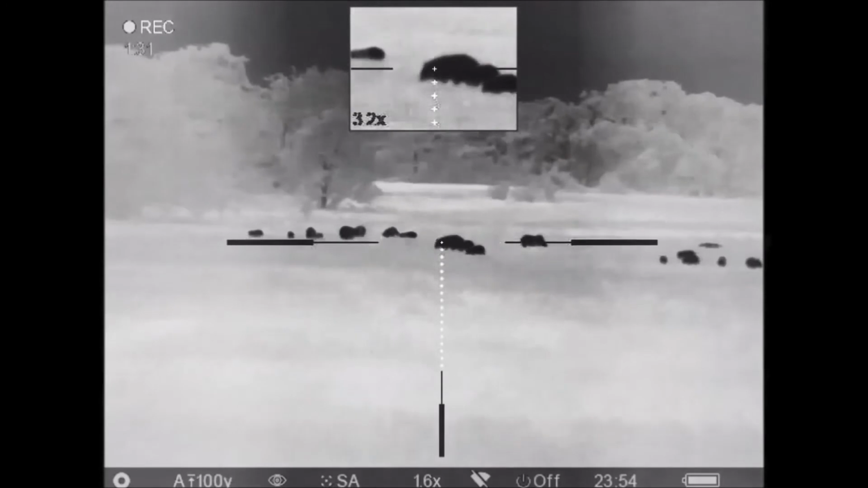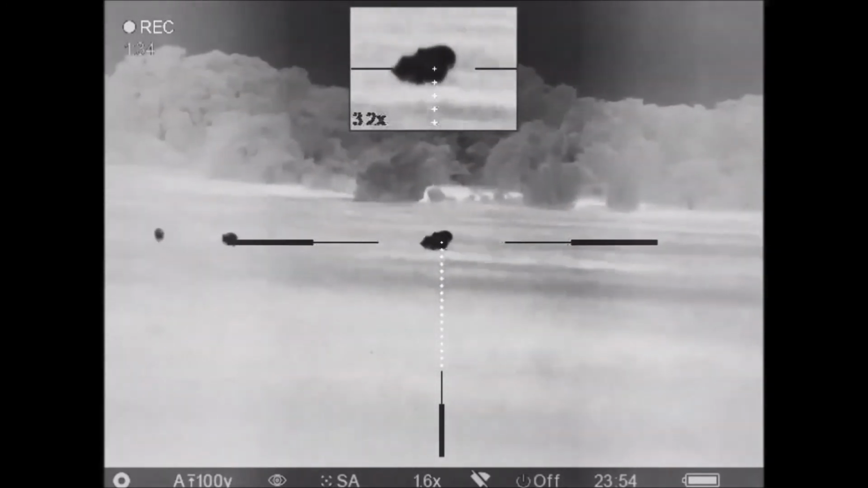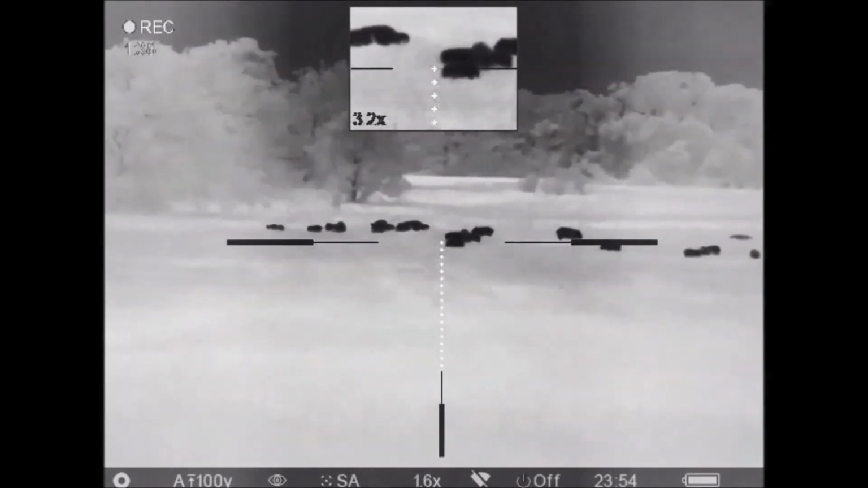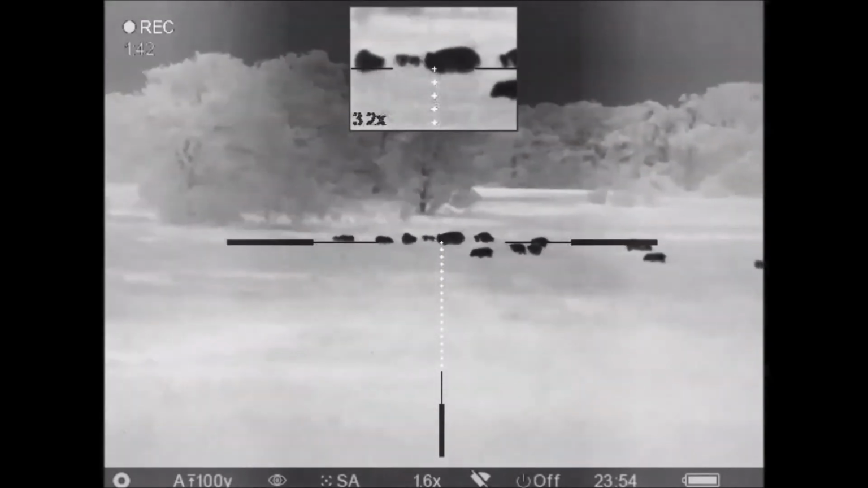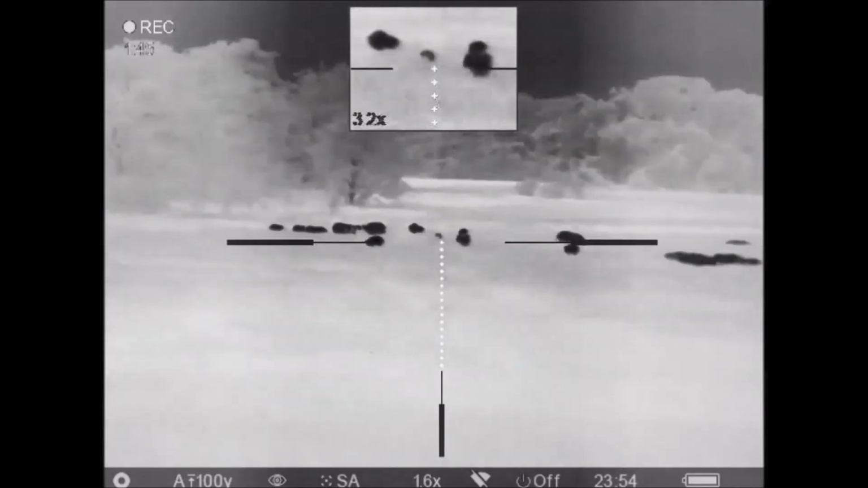As I'm scanning back and forth, I'm also watching the background to see if there are any cattle in the tree line. All of my shots need to be towards the hogs and into the ground, with none of the hogs in the tree line itself. It's because I can't see if there are any of the cattle in the tree line, and there are cattle in this pasture.